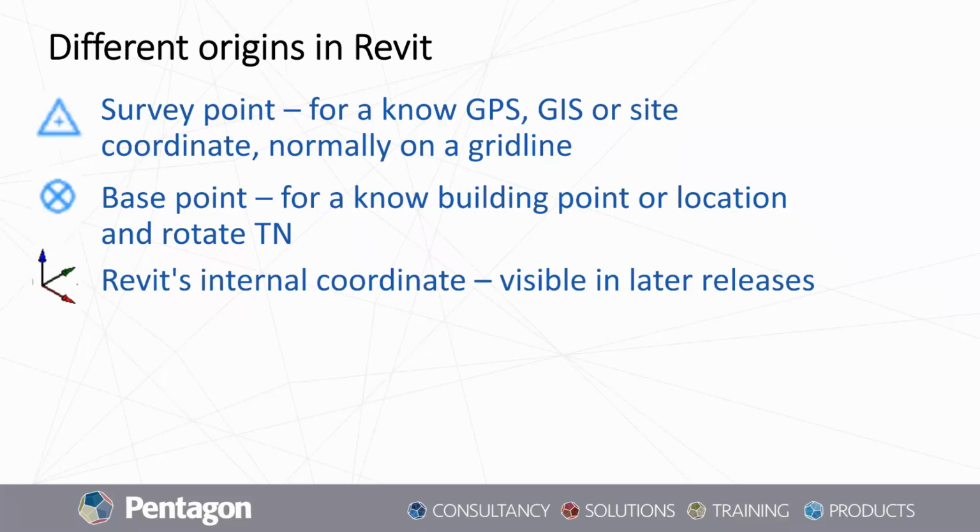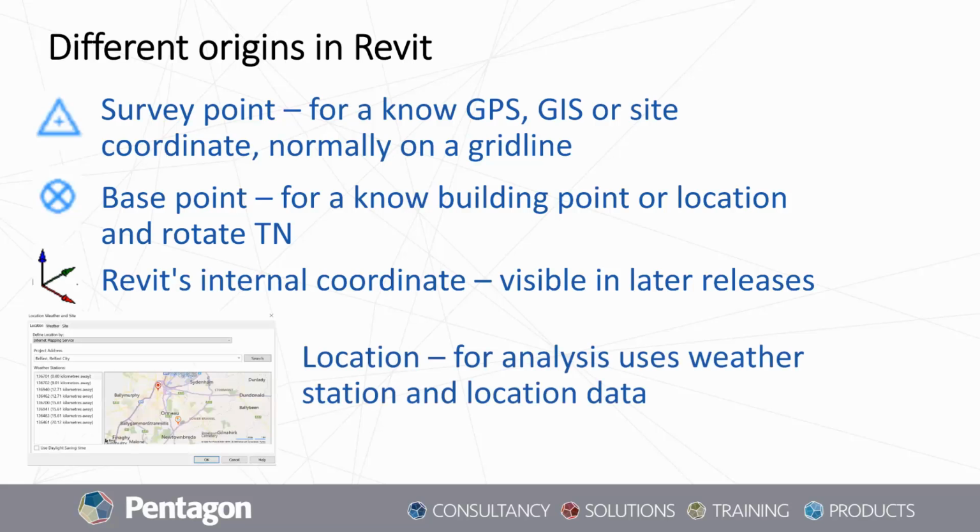The third point is Revit's internal coordinate system. So this is only visible in later releases of the software, and it's a good projection on understanding the orientation of the project within Revit itself. And the last thing we're going to be talking about today is the actual location. So the map location for the site is important for any sort of thermal analysis or any analysis styles that you're going to be carrying out within Revit. We know there are plenty available, but you need to have the model set up properly to get the most accurate data out of it.